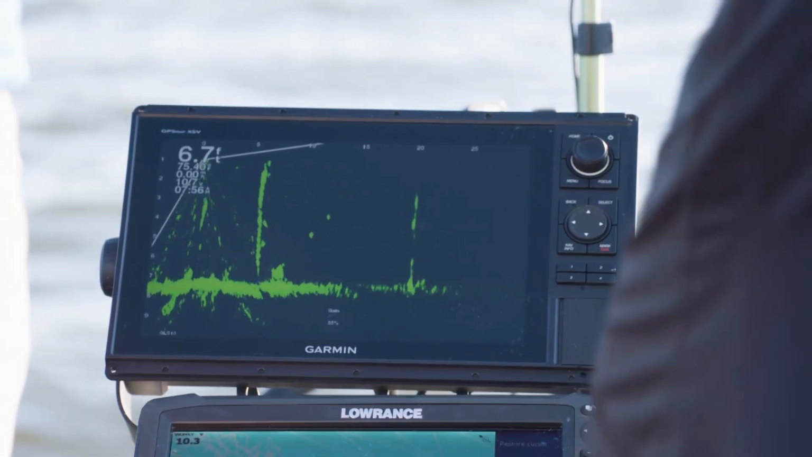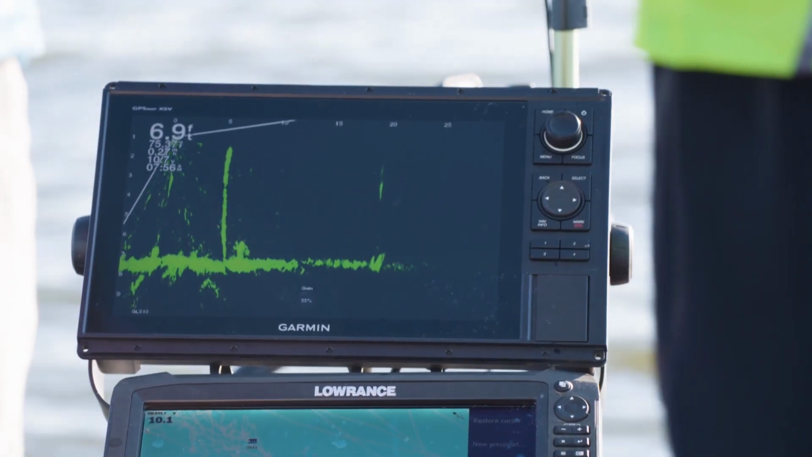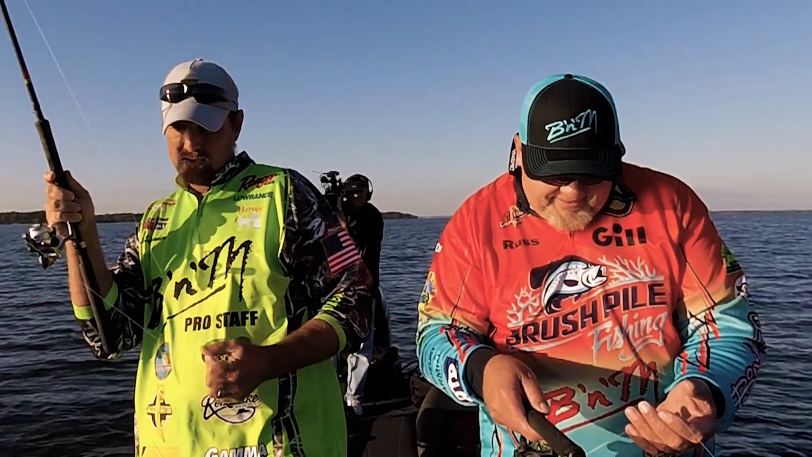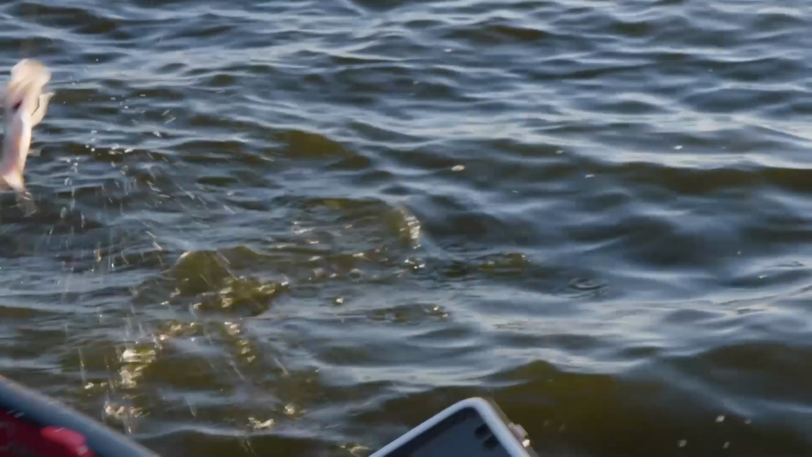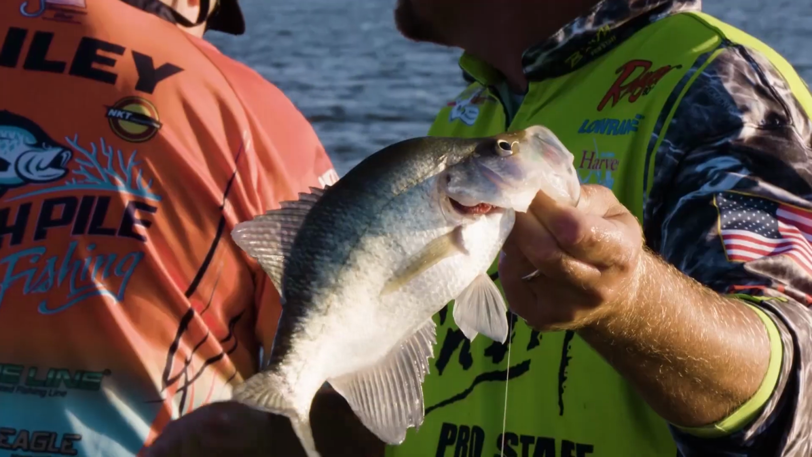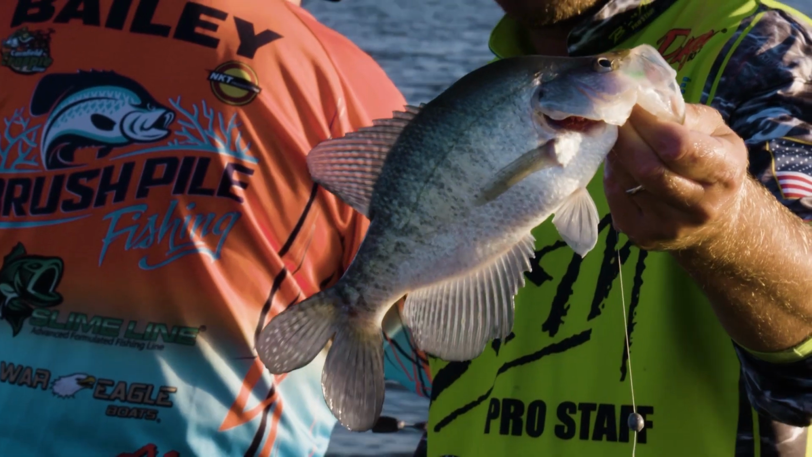You got one there that's a decent fish. He's coming up. Oh, that's a good one. I think we had a bait in front of him probably 5 times.